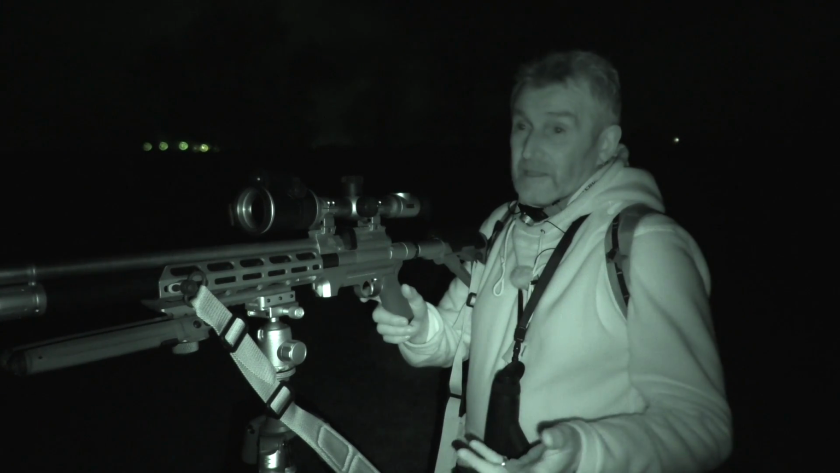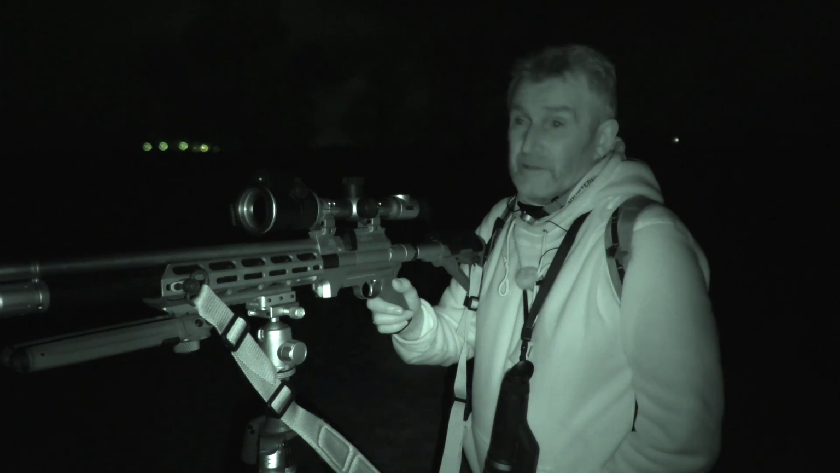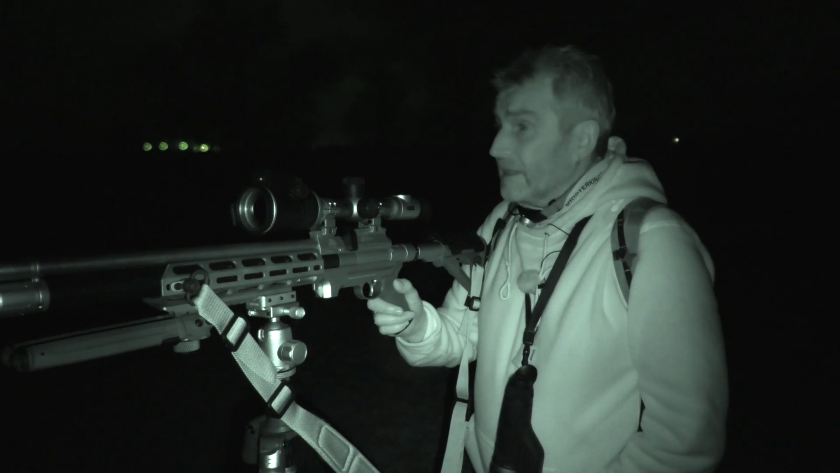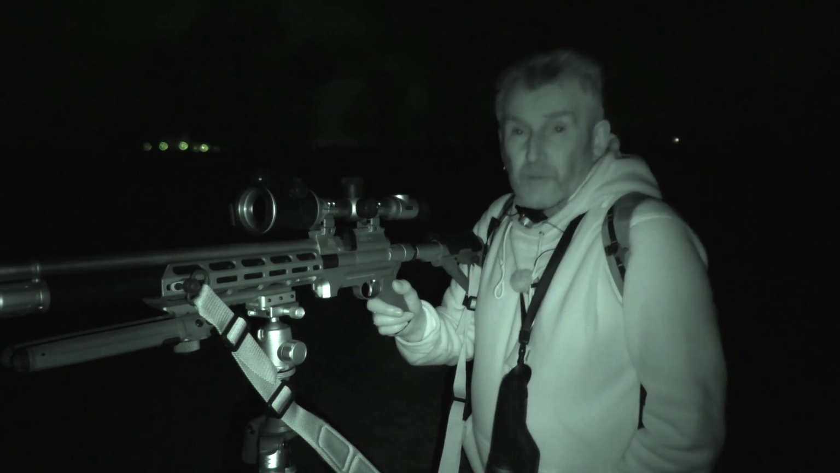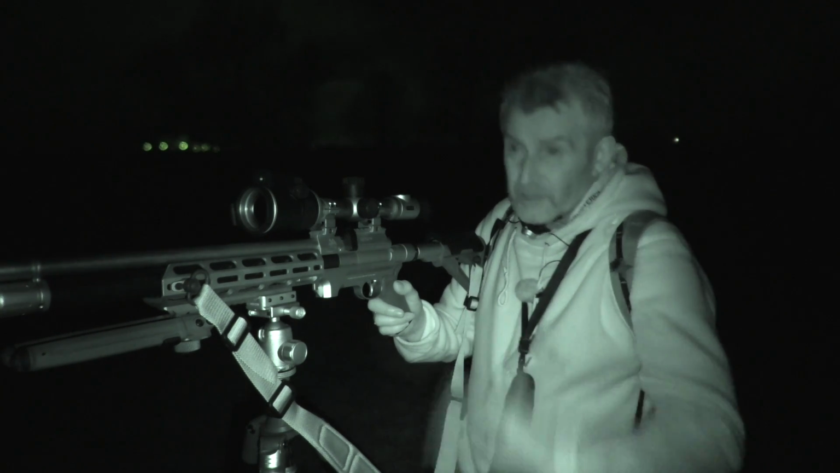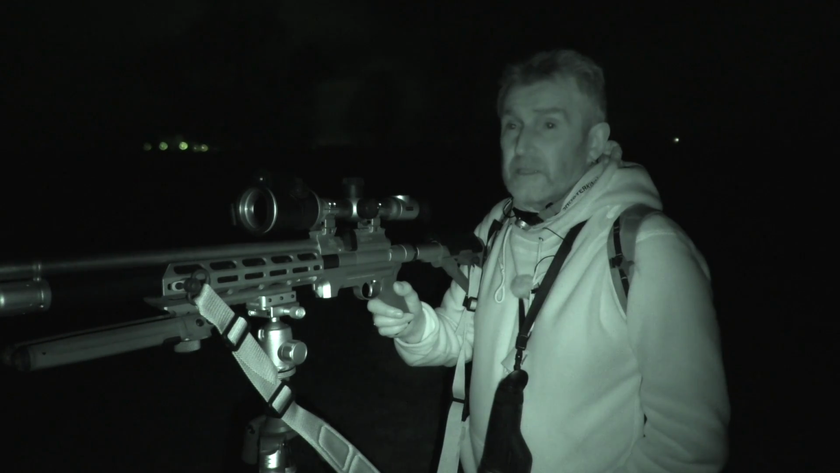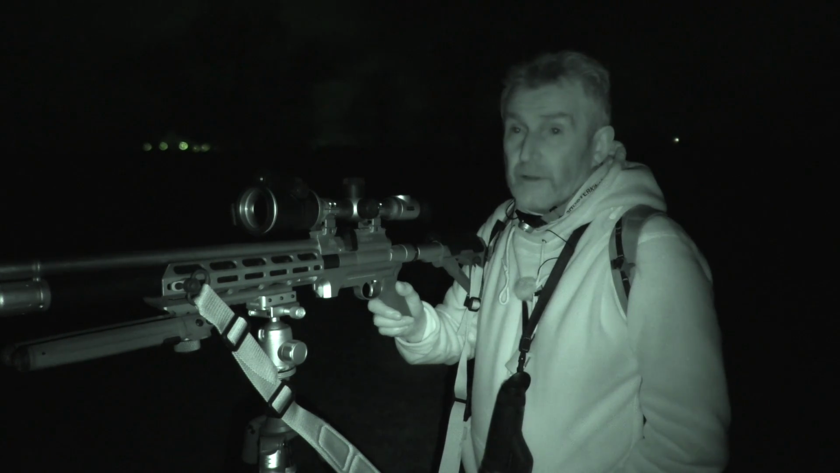That's two within 20 minutes of each other. We had to wait 20 minutes initially for the first one, and in between the two rabbits, 20 minutes. They're coming out, and like I say, getting the wind in your favour is going to work for you every time. Give it a few minutes, see if anything else turns up. Like I say, I can talk quite loudly because the wind's right in my face, so it's working well. We'll get another 10-15 minutes, see if anything comes out. If not, we're going to move on.